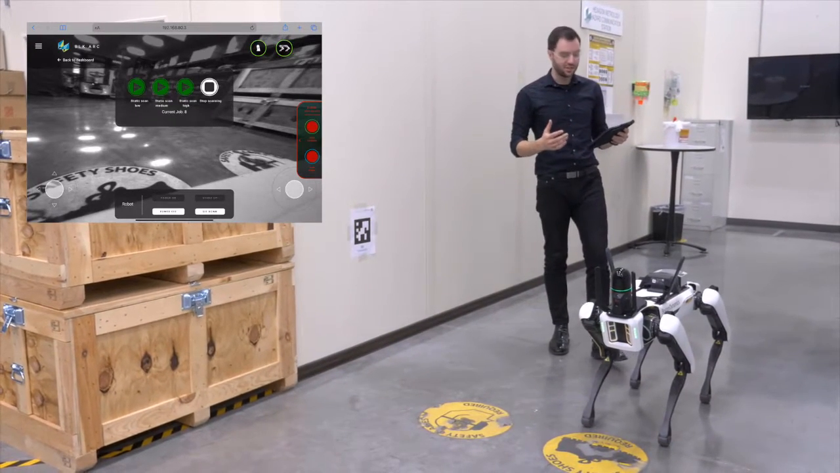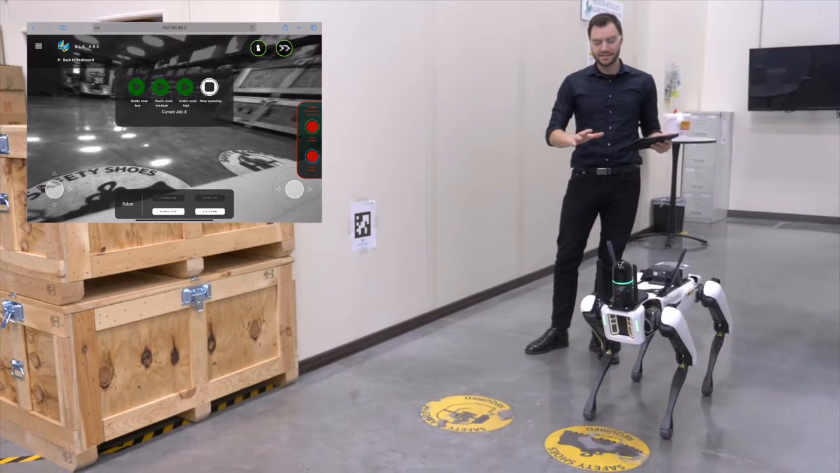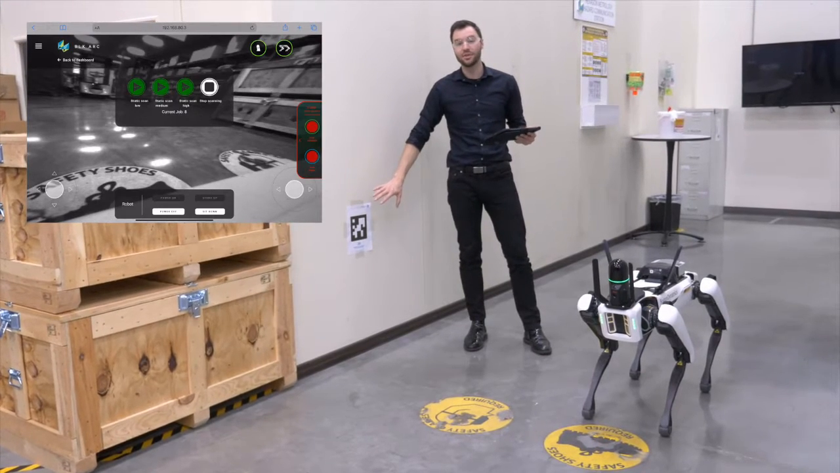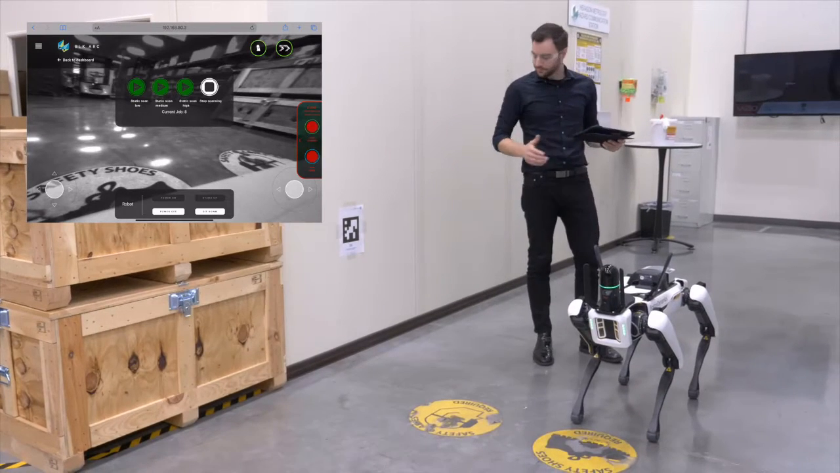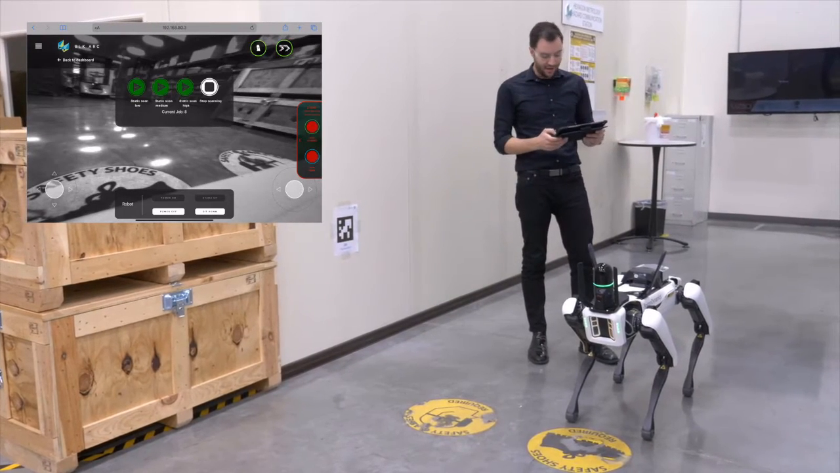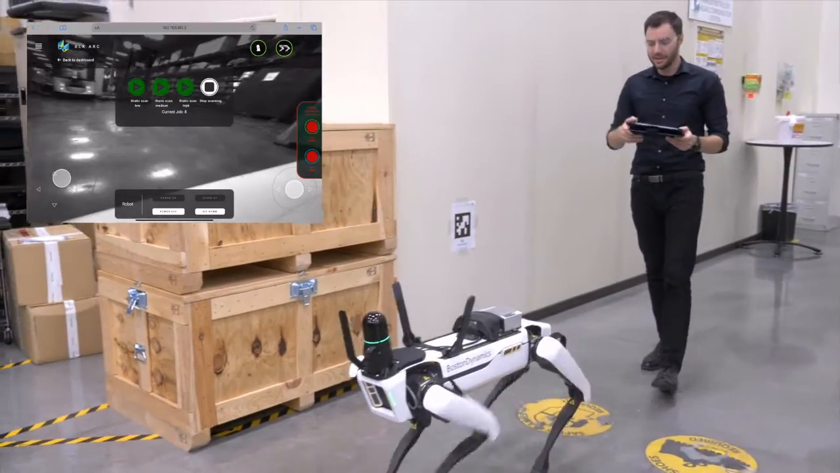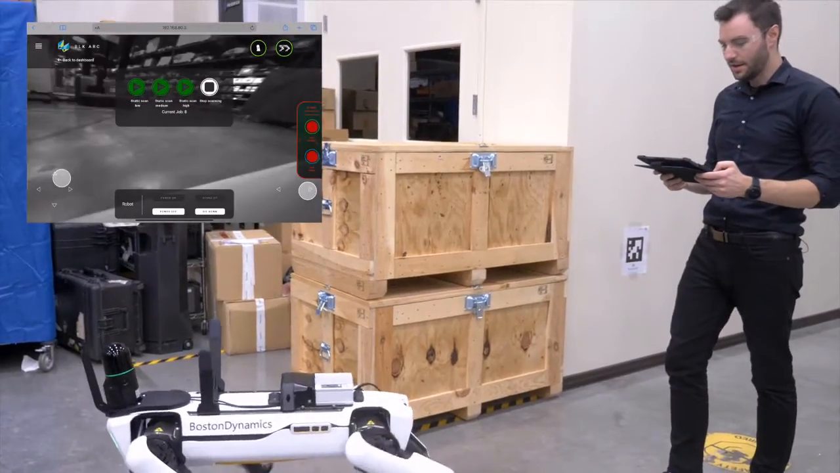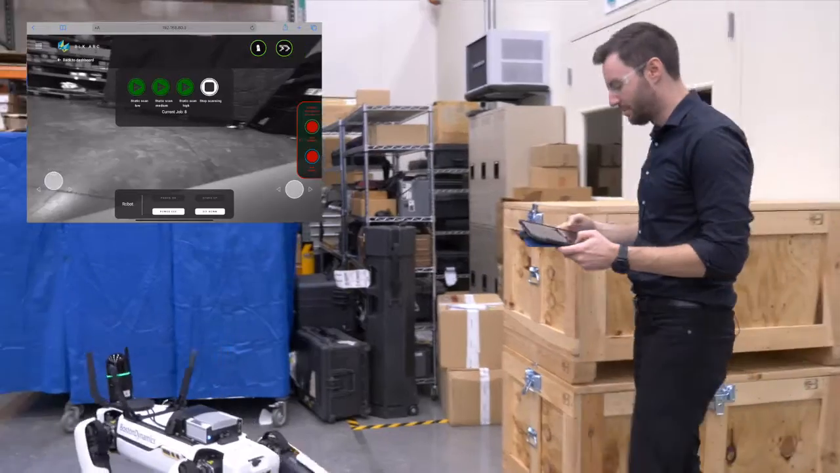So now the scan is started, and the only thing that I want to do is make sure that it stays in this area long enough for it to capture this fiducial, and this is really important in the scan data. Once I've captured that, I can use the virtual joysticks to walk through the space that I want to capture, and the BLK ARC is just capturing the space on the move.